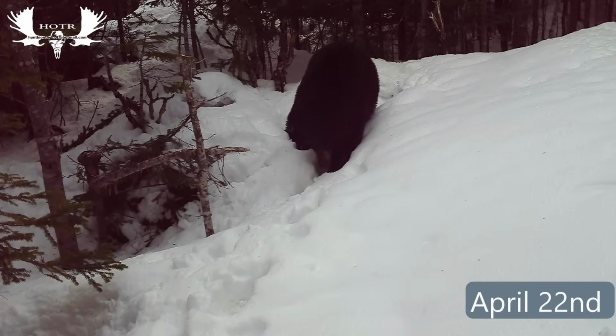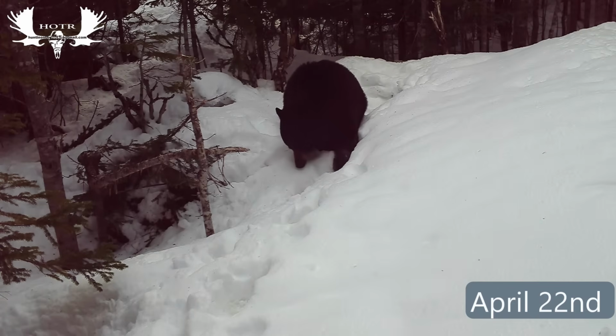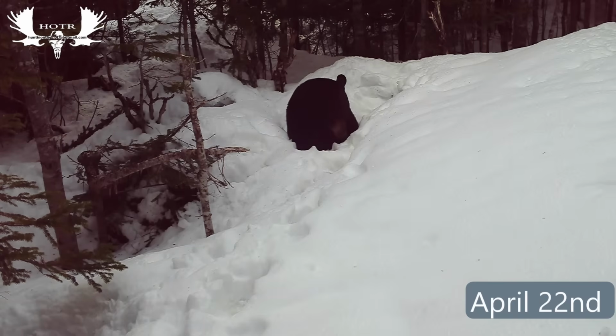You'll notice that when he goes into his den, he turns around and backs down into his den. I guess it's too steep for him to go down forward, so he turns around and slowly backs his way down into his den. It's pretty neat to watch.